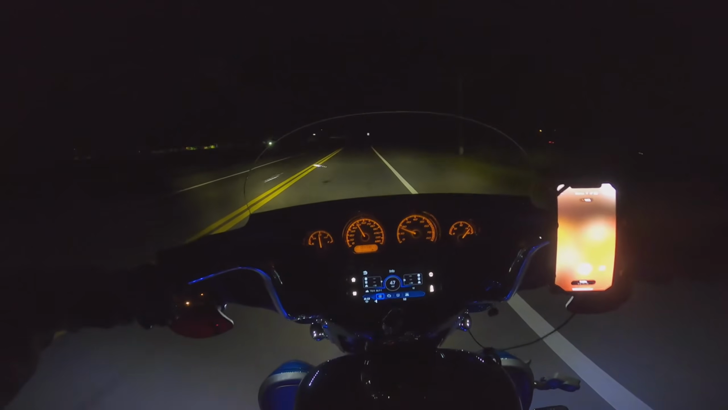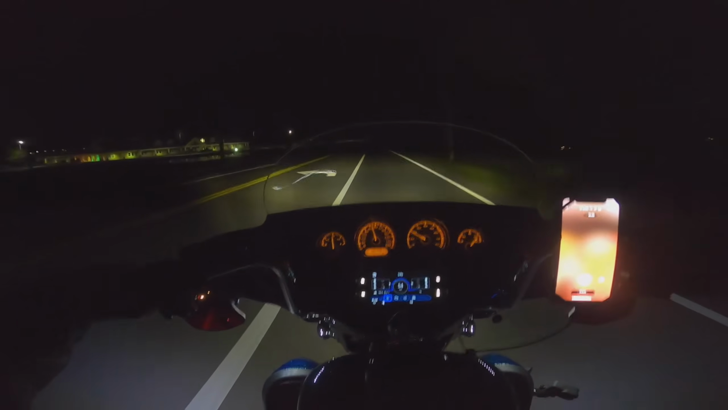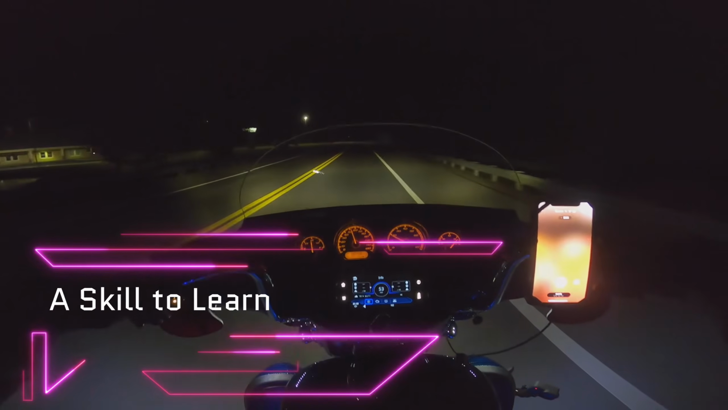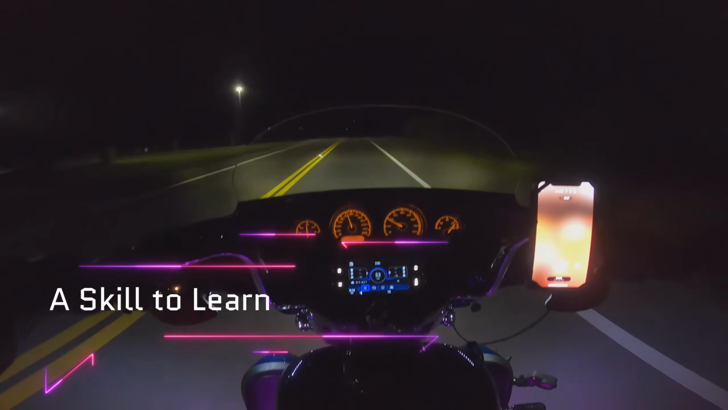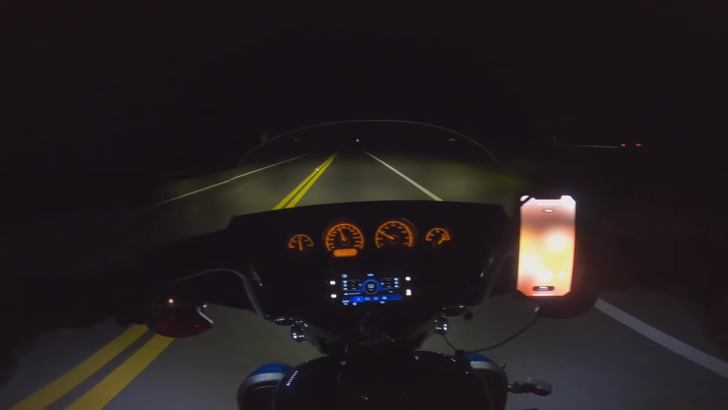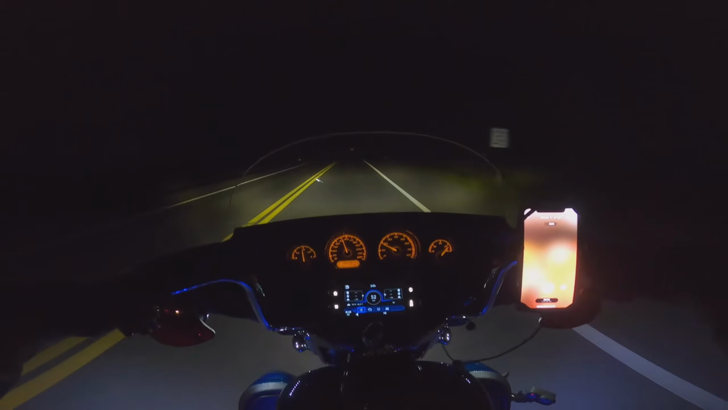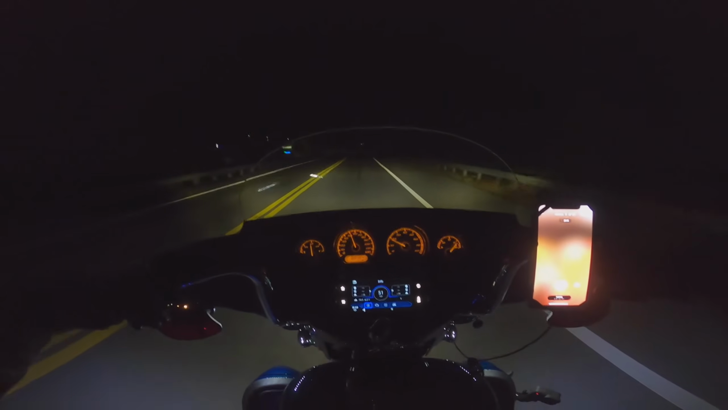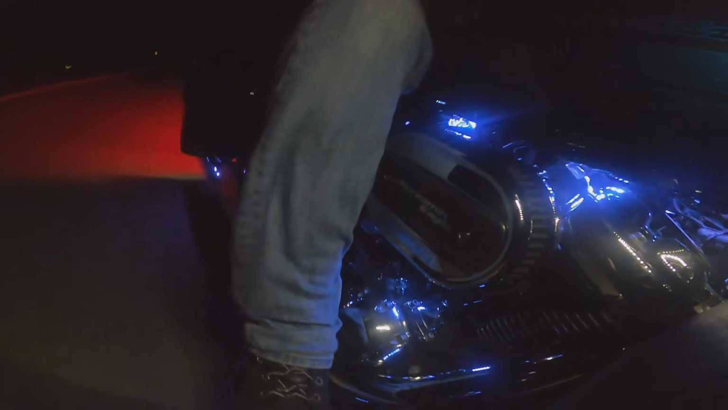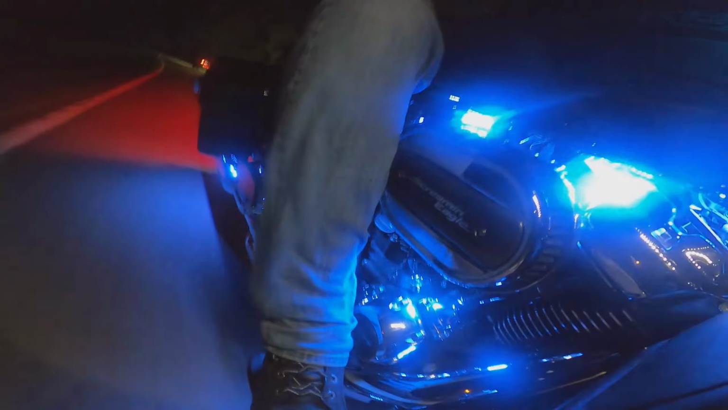All right, let's see what's next. Why else do I like riding at night? I will tell you, because it's a new skill to learn when it comes to motorcycling, right? I mean, I think I said it recently in a couple of videos, and I've heard other people say it, that if you ride motorcycles long enough, you're going to get caught in the rain. You know, you can't just say, I'm not going to learn to ride in the rain because I'm never going to ride in the rain. Well, you don't know that. You might get caught out in the rain.